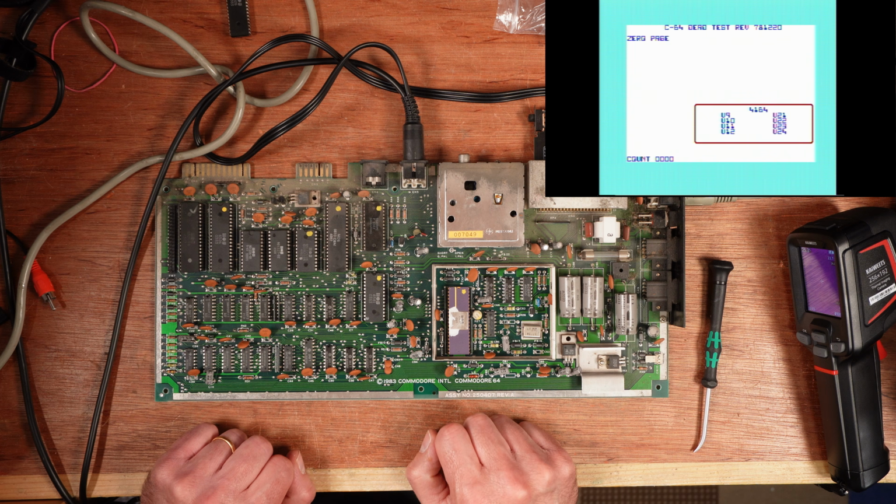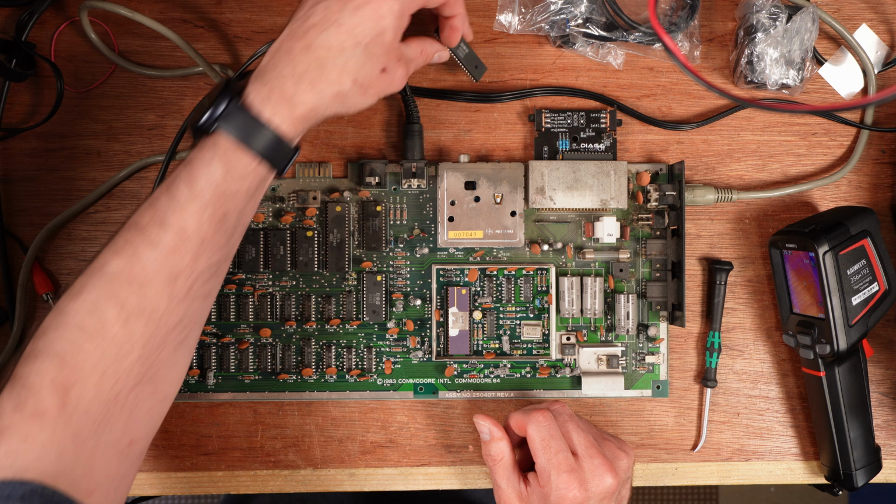It works. That's broken. That's fairly safe to say that that's broken. And all it took was pointing this at it to diagnose it. It doesn't always work that way. It's more and more a thermal camera is becoming one of the first things I reach for.